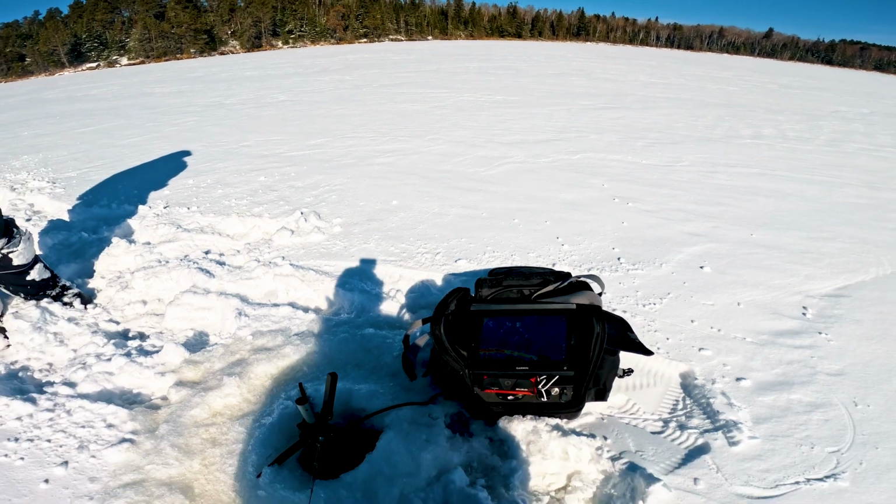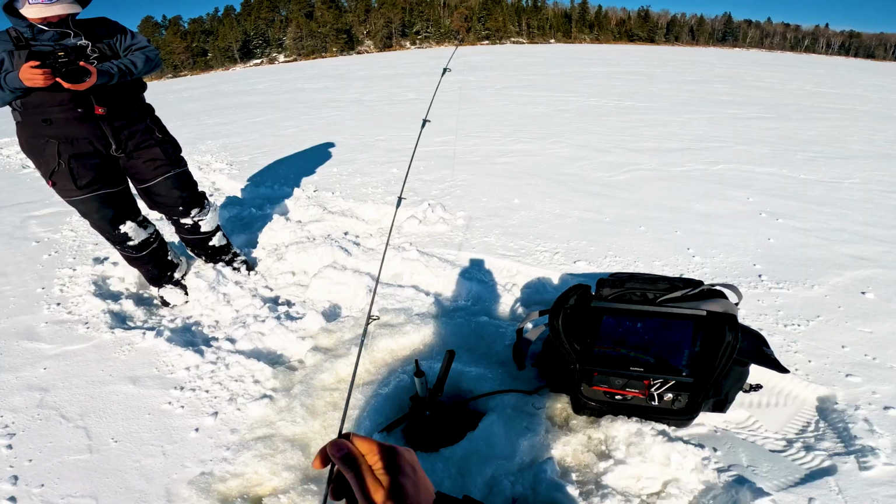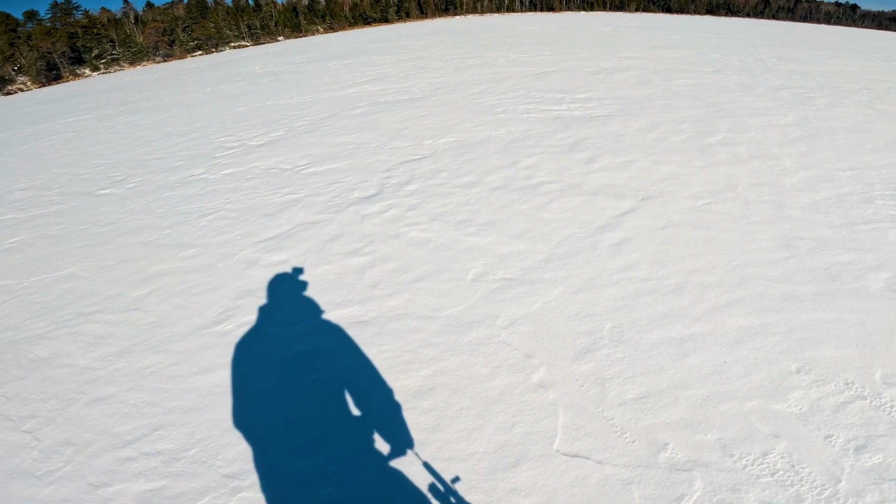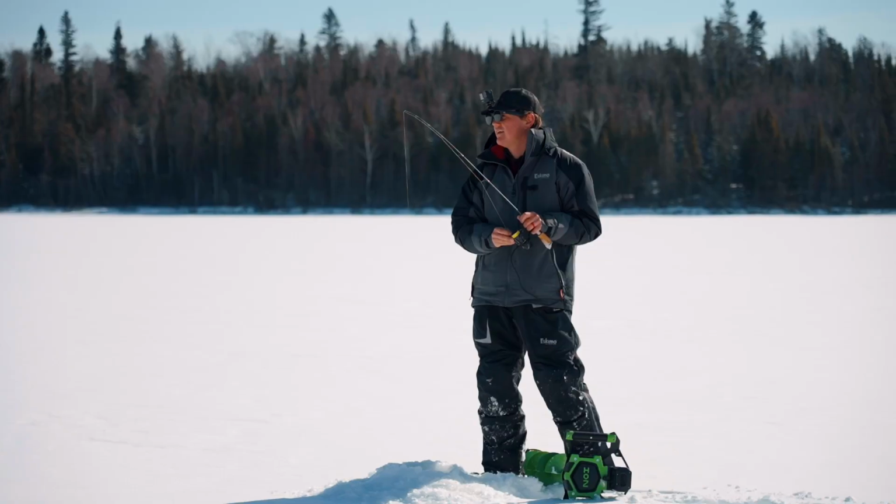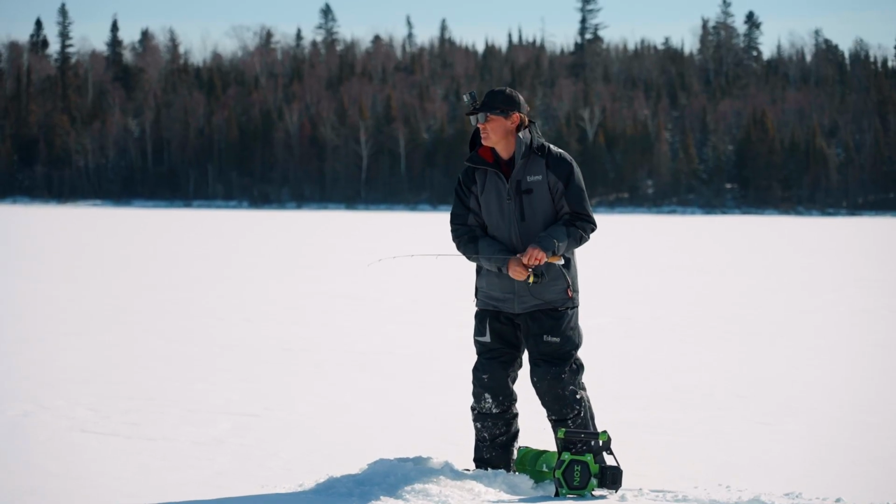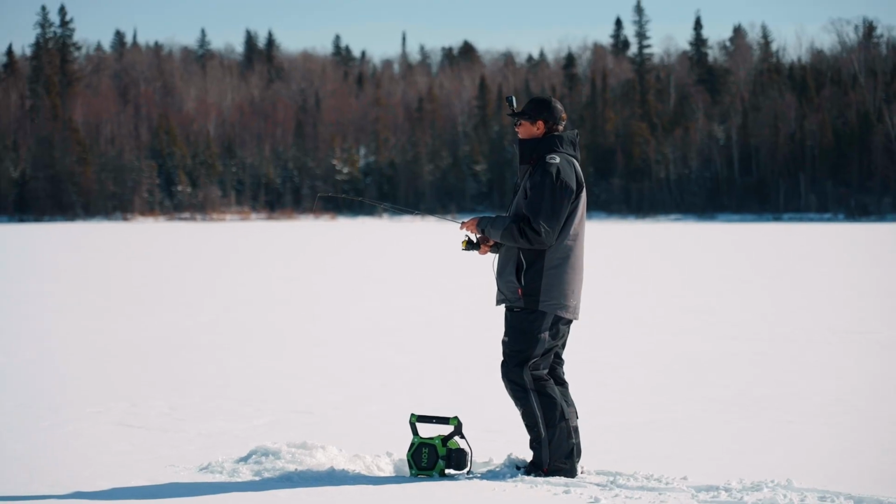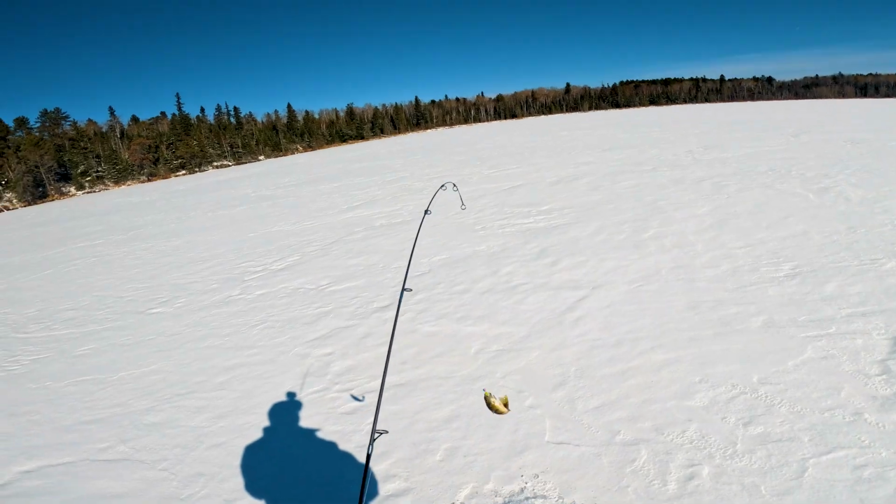Man, is there a lot of fish. 35 feet. I'm gonna try to just go sneak on top and drop a hole on them. Should hopefully see that hole pop through. I think it's crazy. So 40 feet and I'm still marking my jig. It's faint. He's coming. We did it.